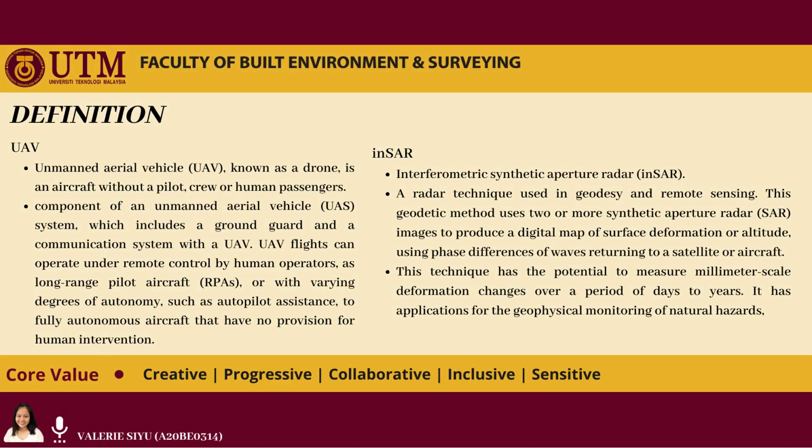The definition of UAV and INSAR. The full name of UAV is Unmanned Aerial Vehicle. UAV, known as a drone, is an aircraft without a pilot, crew, or human passengers. UAV is a component of an Unmanned Aerial Vehicle System (UAS), which includes a ground guard and a communication system with a UAV.